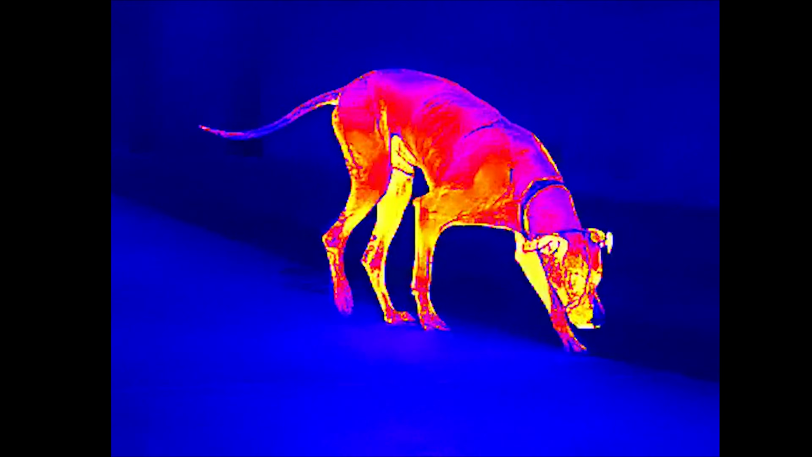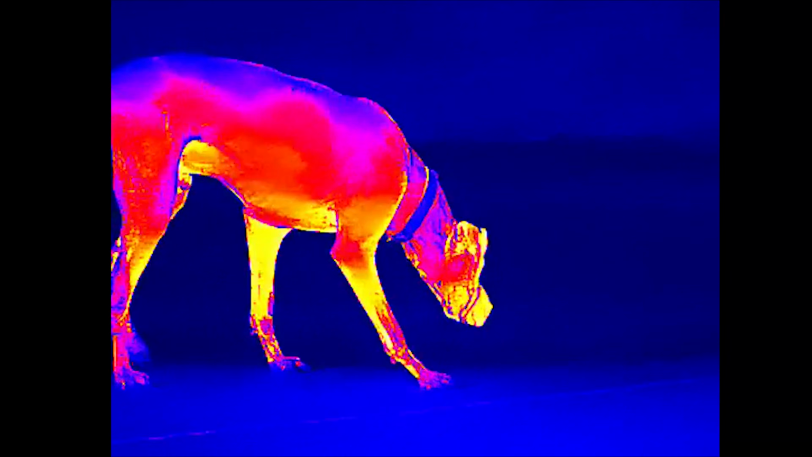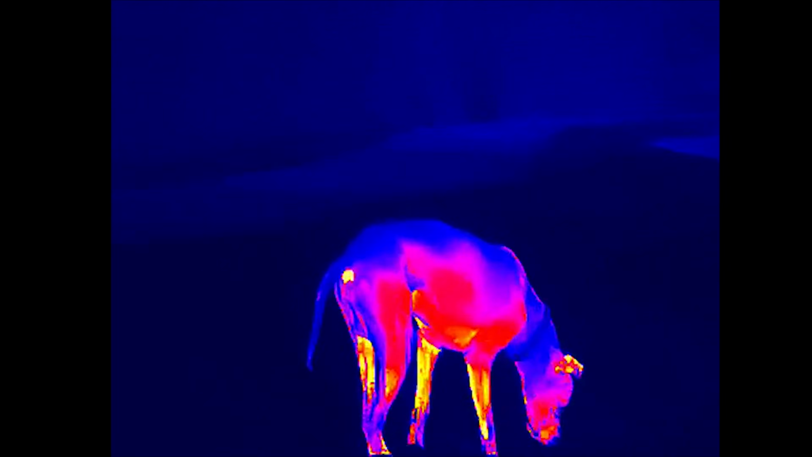Now that it's nighttime, let's get back outside and do the real world tests. Alien's currently about 30 to 40 feet away from me. This has no problem tracking him, no matter which color mode I had it on. However, you will want to adjust the focus knob if you're trying to view things closer or further away. It even picked him up as he dipped behind that tree.